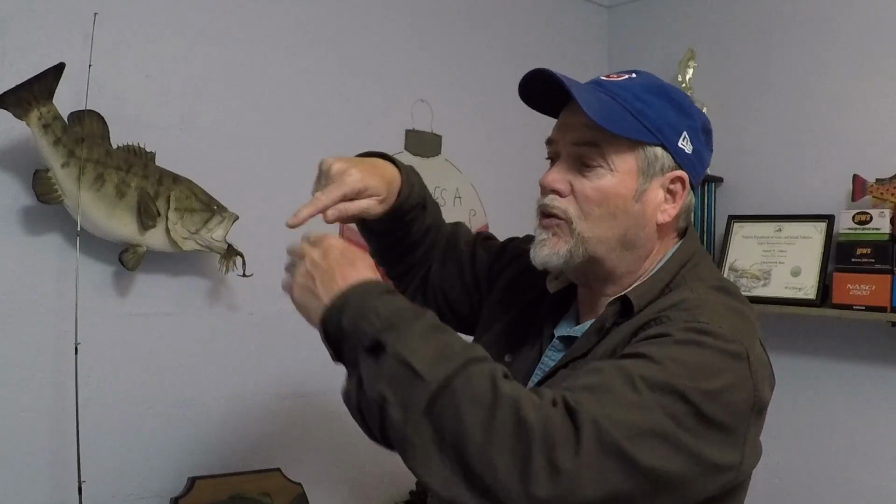Watch where your line enters the water. If you see it move left or right, set the hook. If you see your line coming towards you, bump it, set the hook. Okay? Don't give them a chance to swallow that bait, because they will. They have it in their mouth and take off running with it. If they have it too long, they can swallow it.